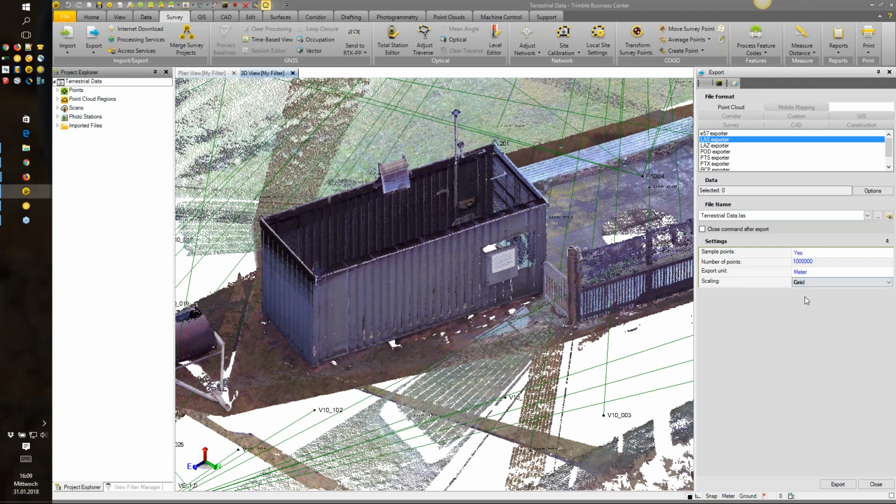So if you want to export point clouds to RealWorks and have both point clouds located in the same location, you have to select grid in that case. I had done this for RealWorks.